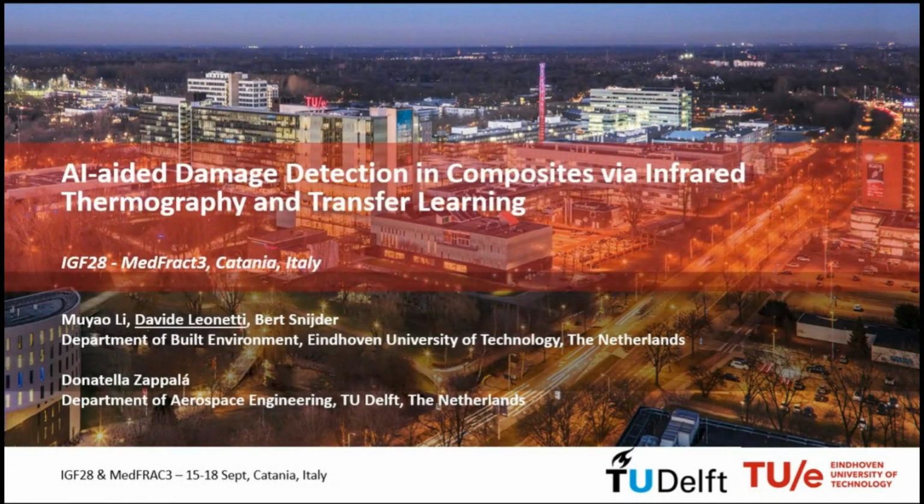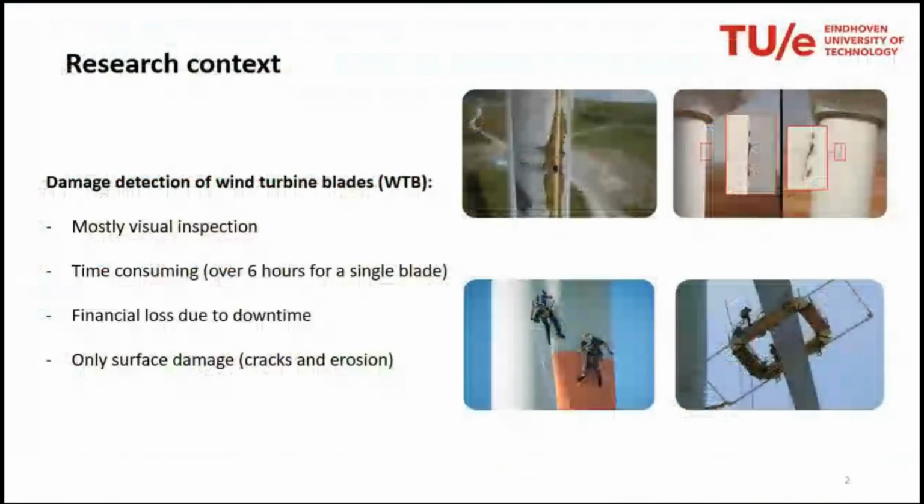So with this presentation, I'm going to talk about damage detection in thick composites via infrared thermography and transfer learning. I would like to acknowledge my co-authors from TU Eindhoven and from TU Delft, and that within the context of our research project, we performed this analysis together.